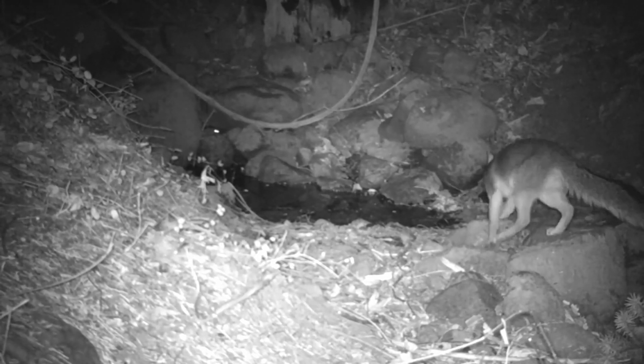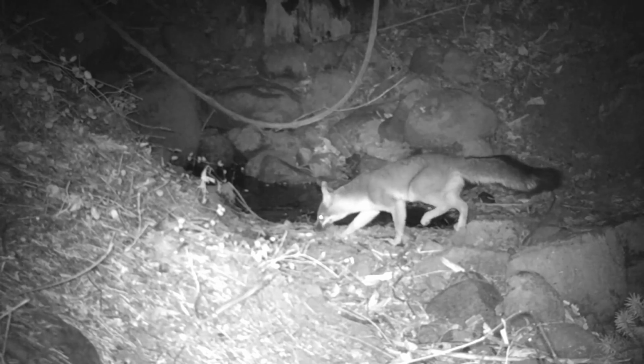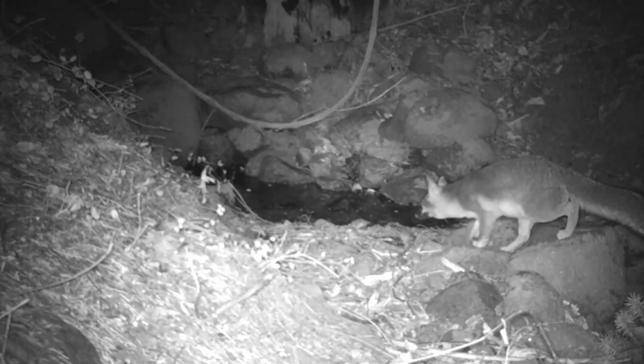After finishing its drink, the skunk went on its way. But Gray Fox returned to sniff around, probably looking for leftovers. But he does look cautious.